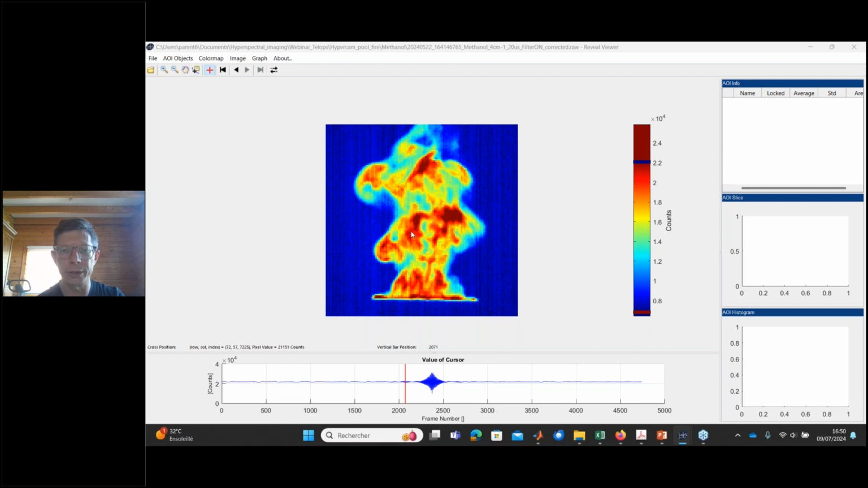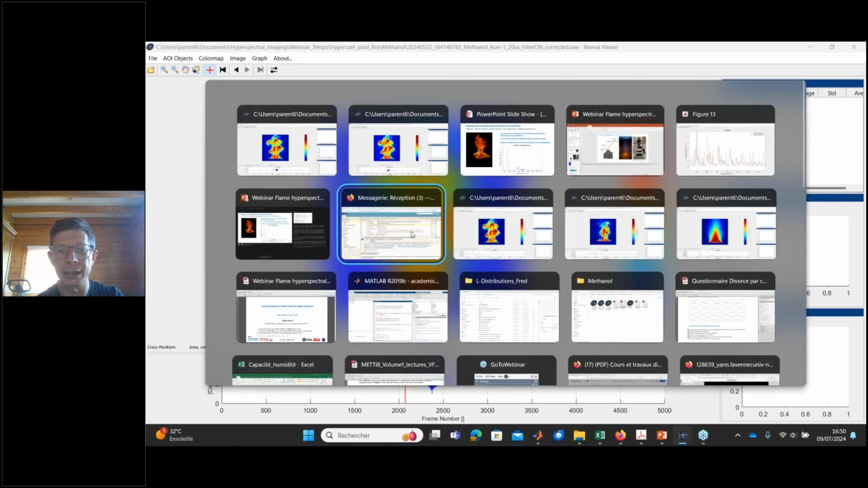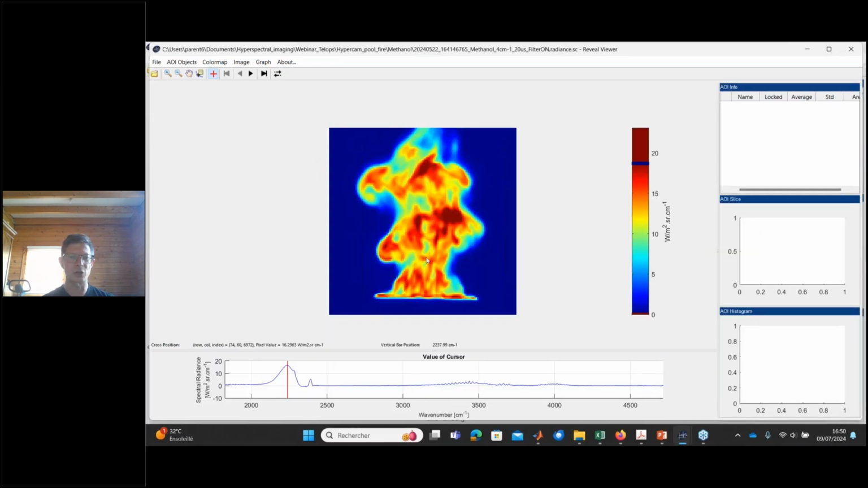And after the Fourier transform, what we obtain is the spectrum here. This is the spectrum of the methanol flame. We find again this peak here, which is due to the CO2, and this part here that corresponds to the emission by the water vapor. Once again, you can see the spectrum at different positions in the flame.